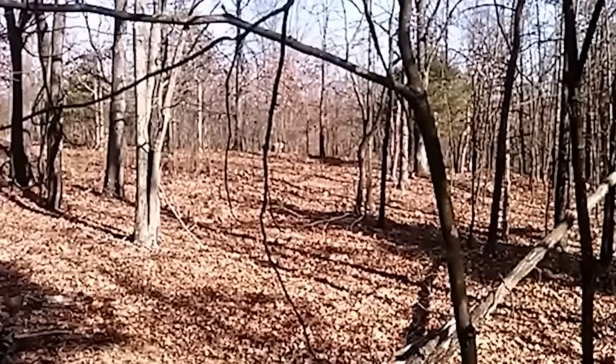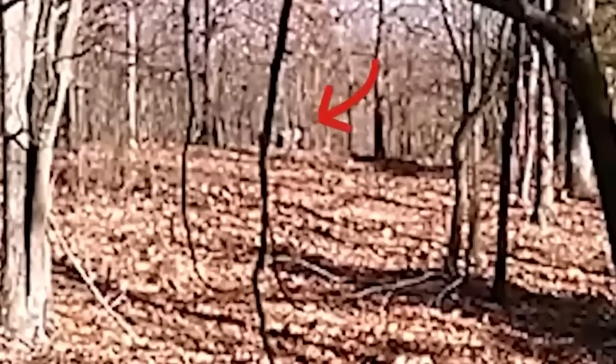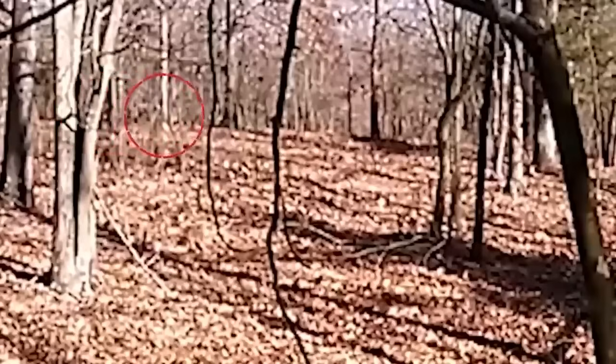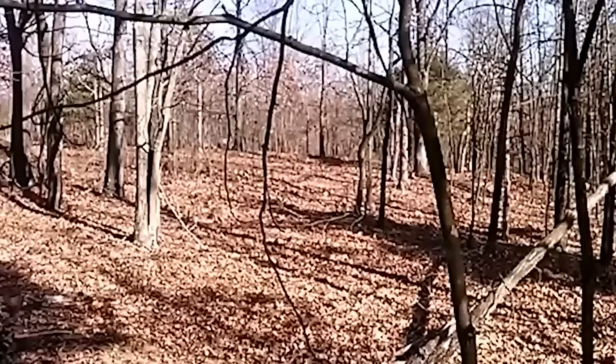However, the way it stopped and looked around didn't match any animal's traits. Since the footage was recorded from a distance, it's hard to say exactly what could be the creature, but many are speculating it to be the horrific, urban, legendary Rake.